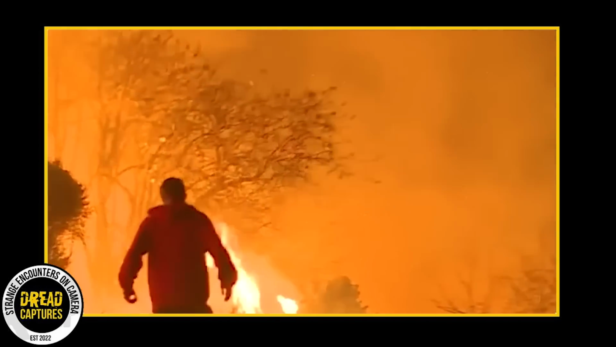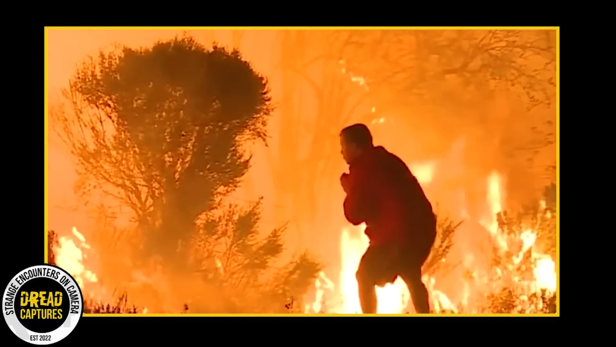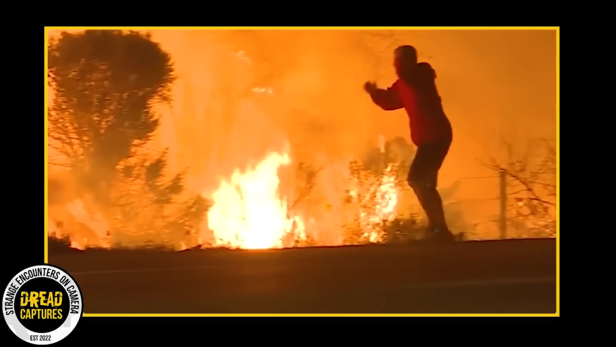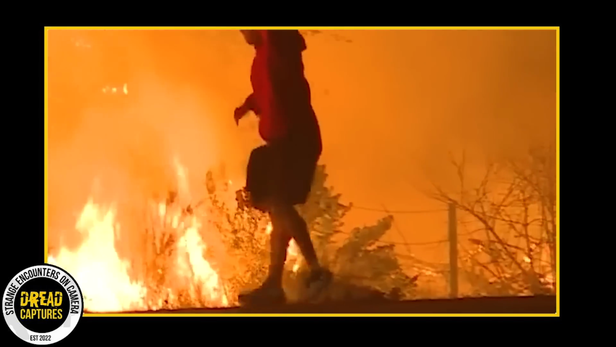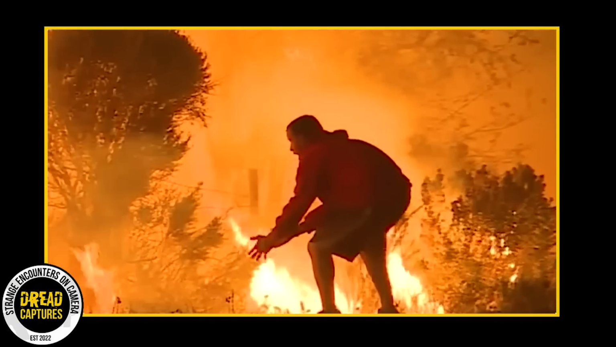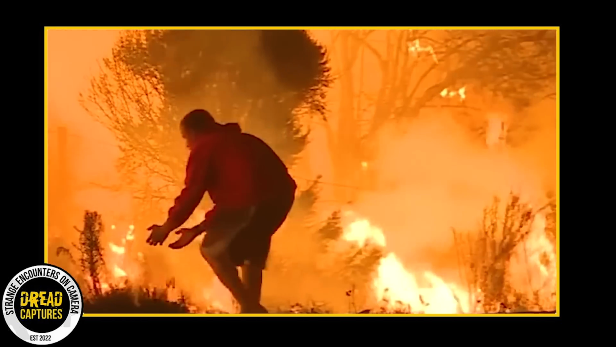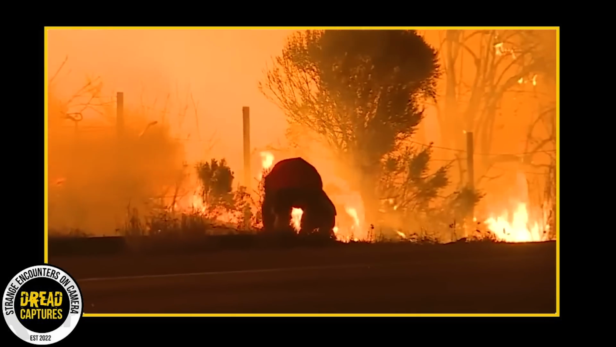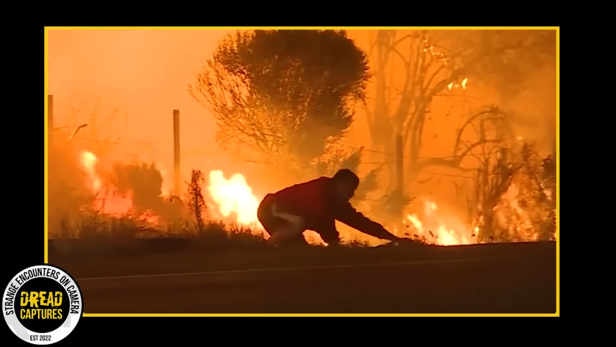This footage is indeed a stirring example of human compassion and bravery. Watching someone risk their own safety to save a vulnerable creature from imminent danger is heartwarming to say the least. In this case, the man stopped his vehicle and sprinted towards the flames of the Thomas fire, ultimately rescuing a rabbit caught near the blaze.